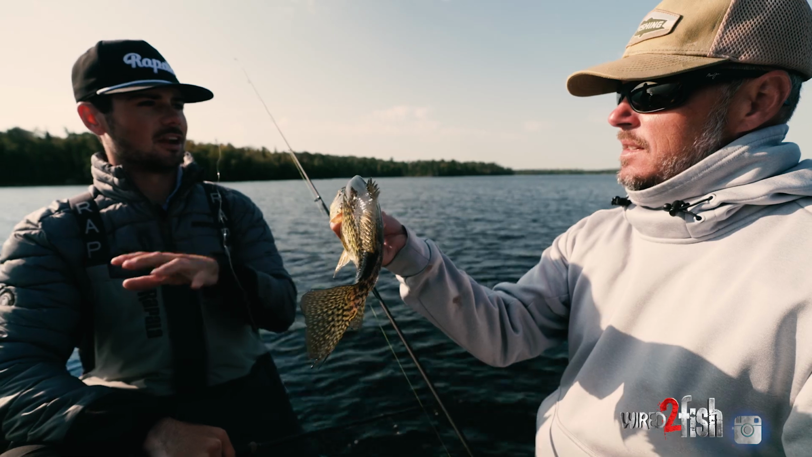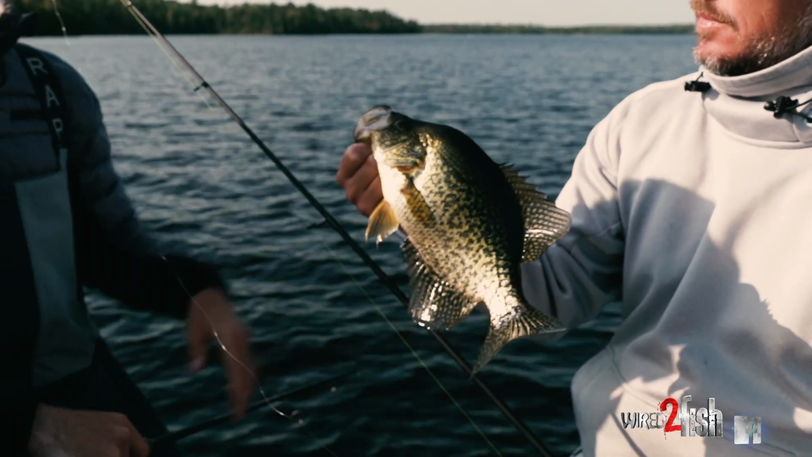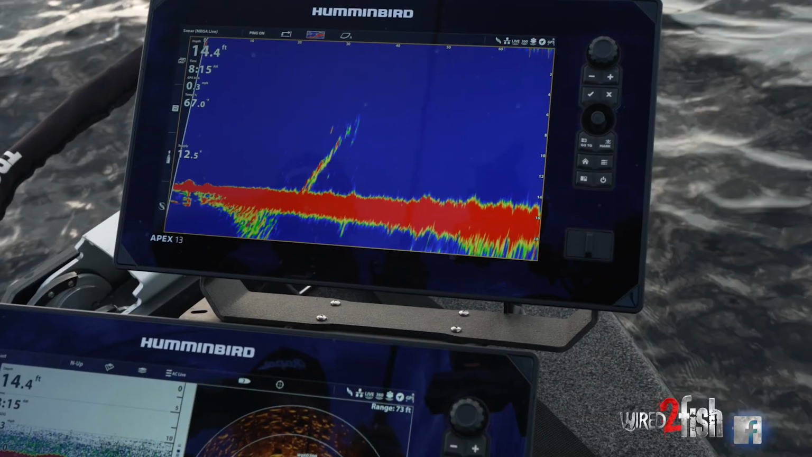Like, these ones are just set up much better, and anytime other than, you know, when they're in big groups out in the basin, they can be really hard to catch. But if you can find isolated pieces of structure, that seems to definitely hold the right ones.